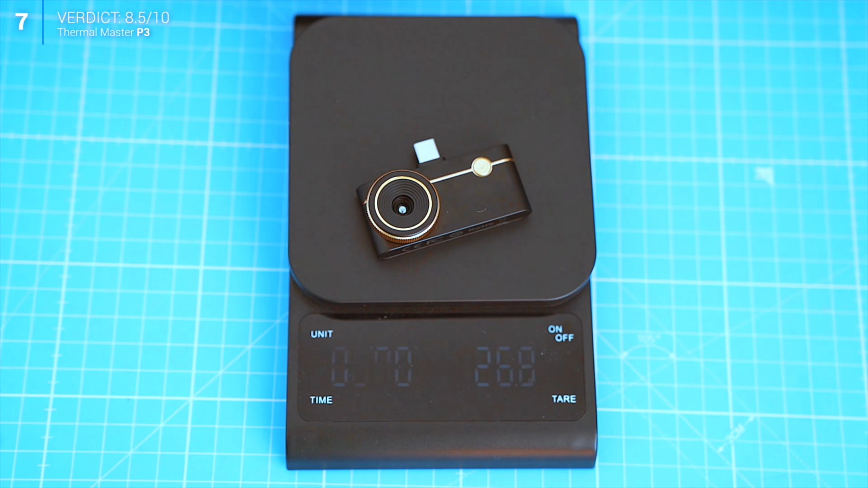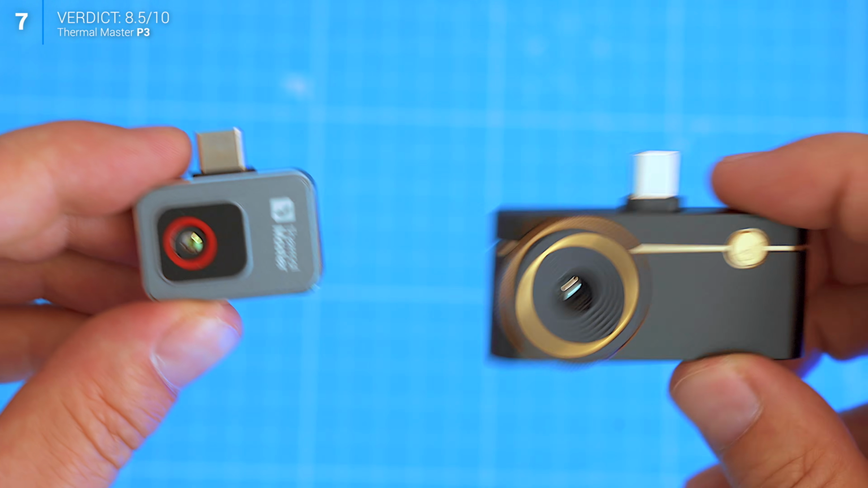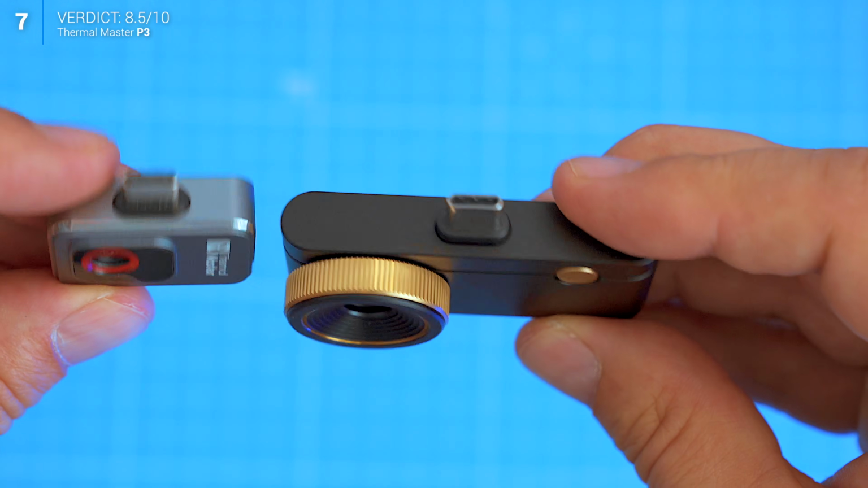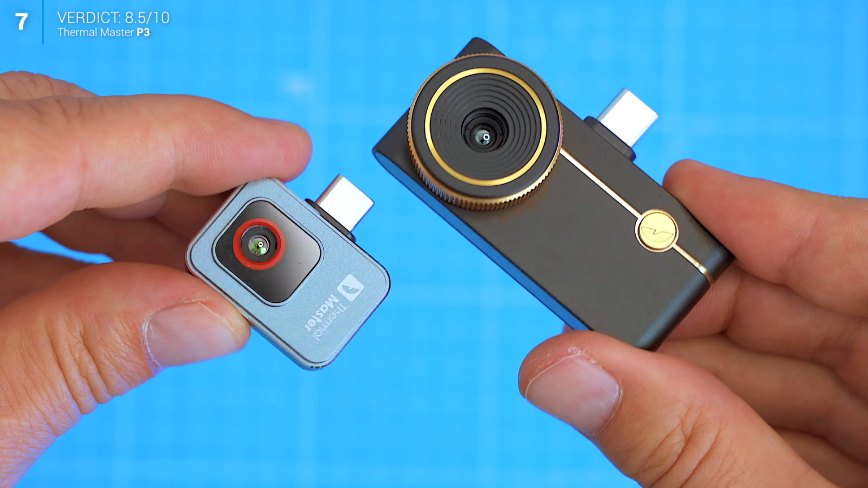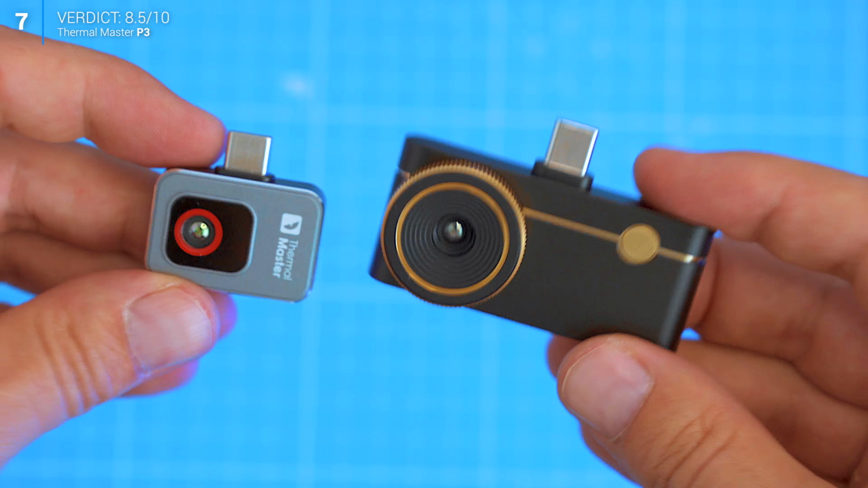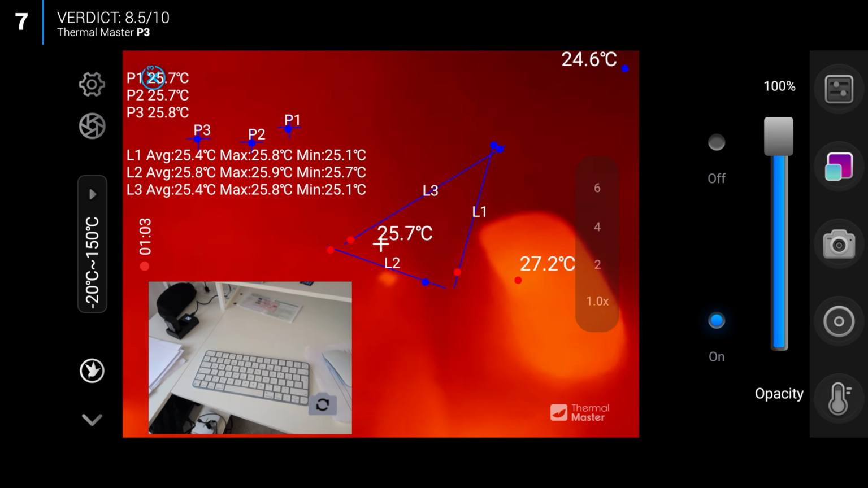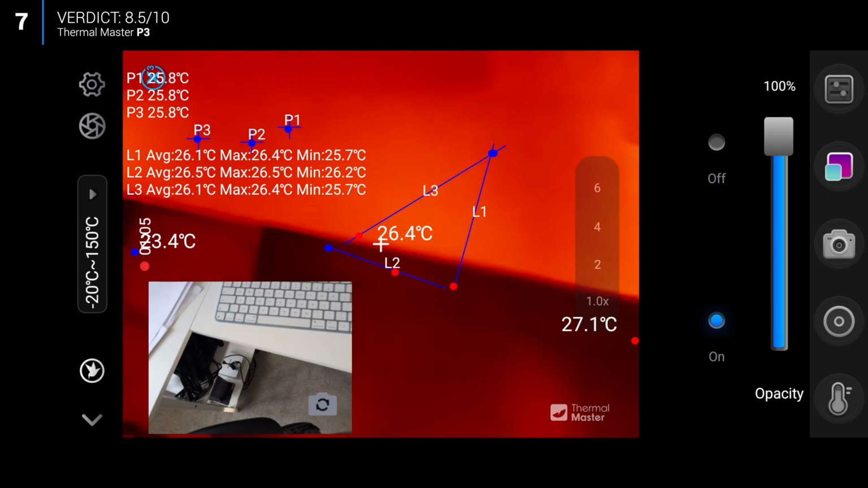After using both cameras side by side for several weeks, I realized something. The P2 showed me heat. The P3 showed me detail. I wasn't planning to switch. I honestly expected to carry on using the P2 for most of my videos, but without really thinking about it, I just kept reaching for the P3 instead.